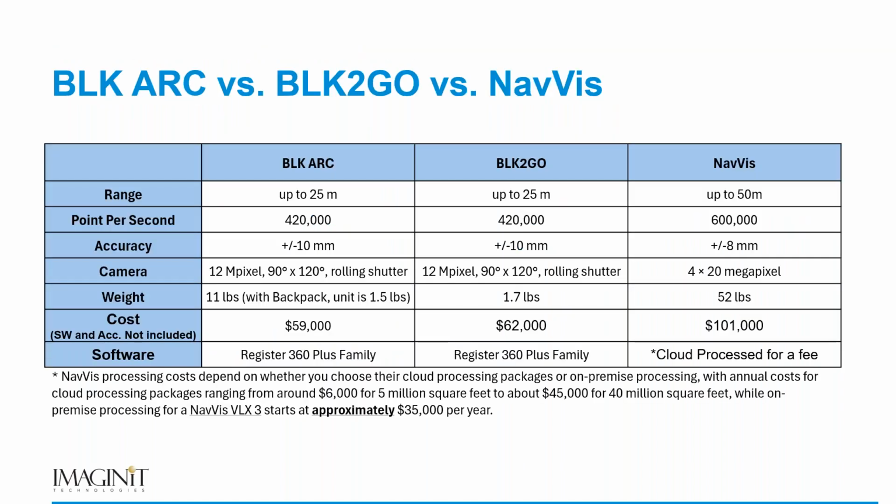All right. So just take a moment here and take a look at this graph or chart and compare the ARC to the to-go to the NavViz device. You're going to see that there are some areas where the ARC is better, some areas where the to-go is slightly better, and some areas where the NavViz device looks to be a little bit better. But what I want to do is really focus on where the ARC fits, or where the to-go fits, with all three of these.